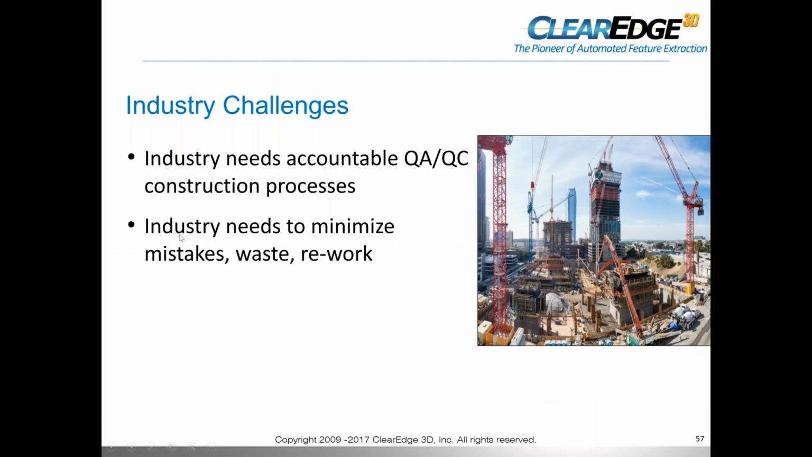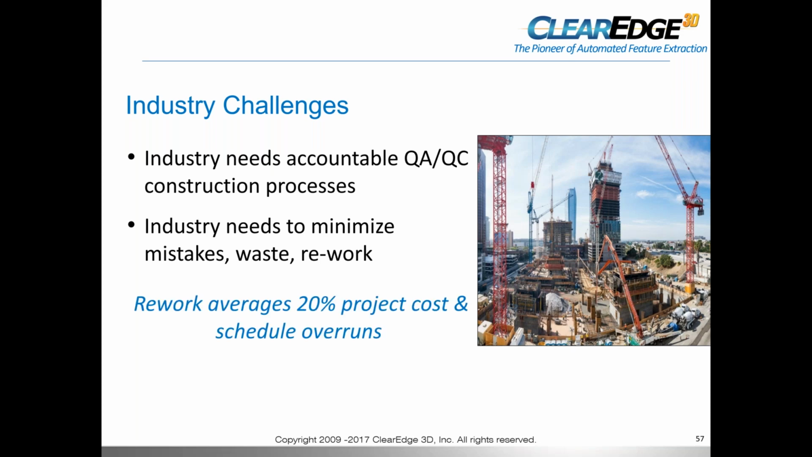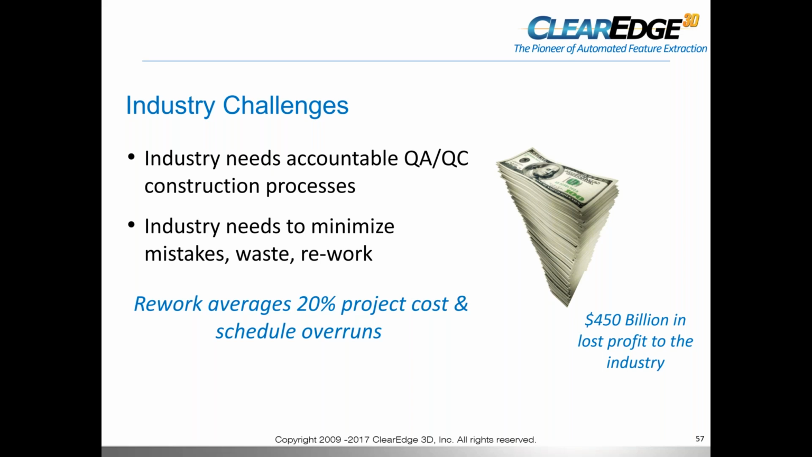Okay, so the industry challenges are accountability for quality control and quality assurance in the construction process. The industry needs to minimize mistakes, waste, and rework. Why? Because your average rework eats up about 20% of your project costs, and it results in schedule overruns. So if I could minimize my errors earlier on, I could reduce and save some of that 20% project cost money. That equates to, on a conservative side, $450 billion in lost profit to the industry. That's a lot of errors and mistakes that happen.